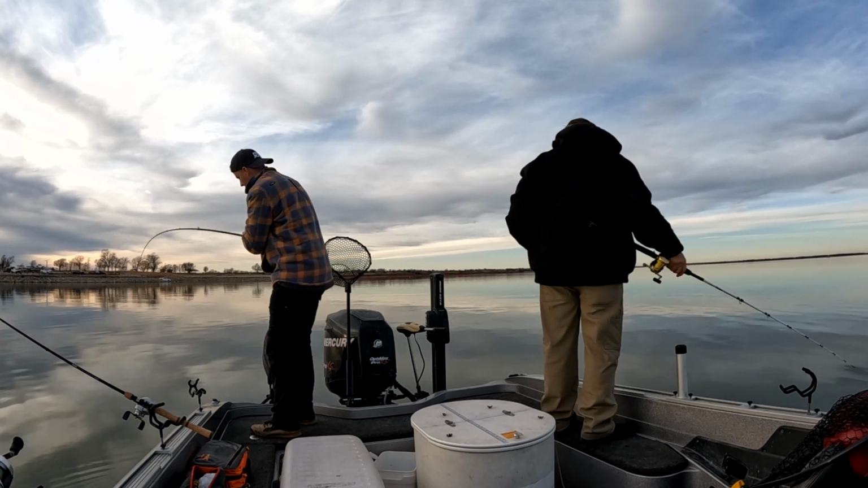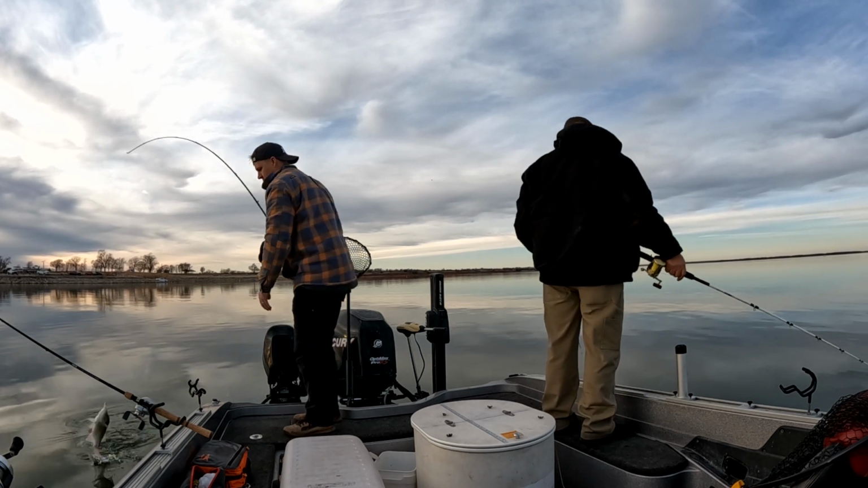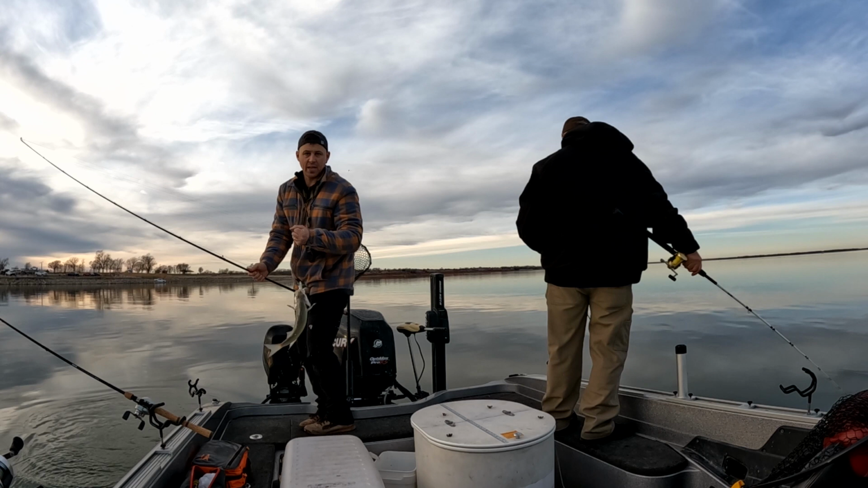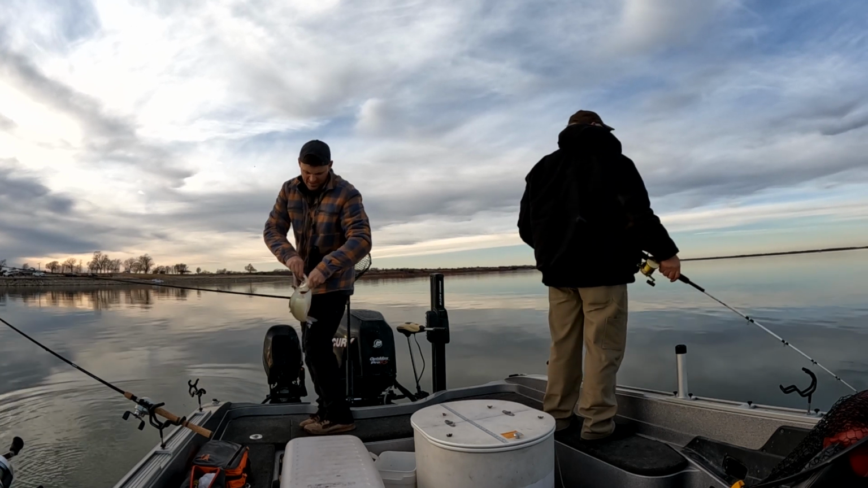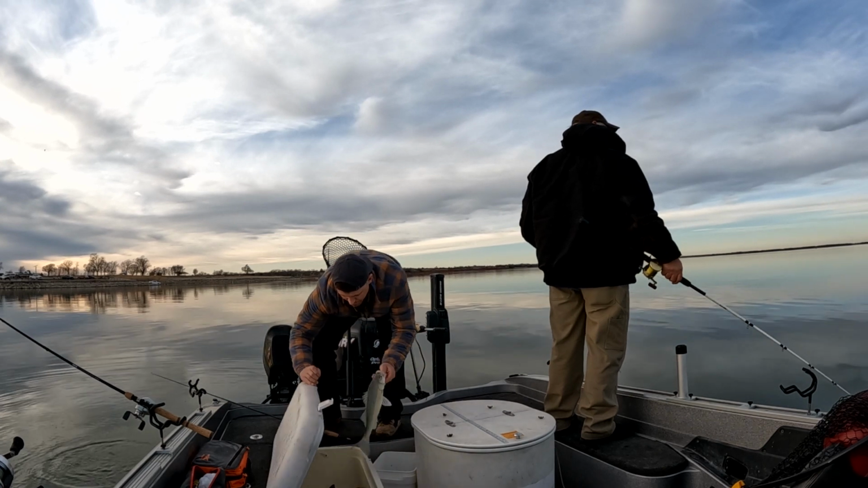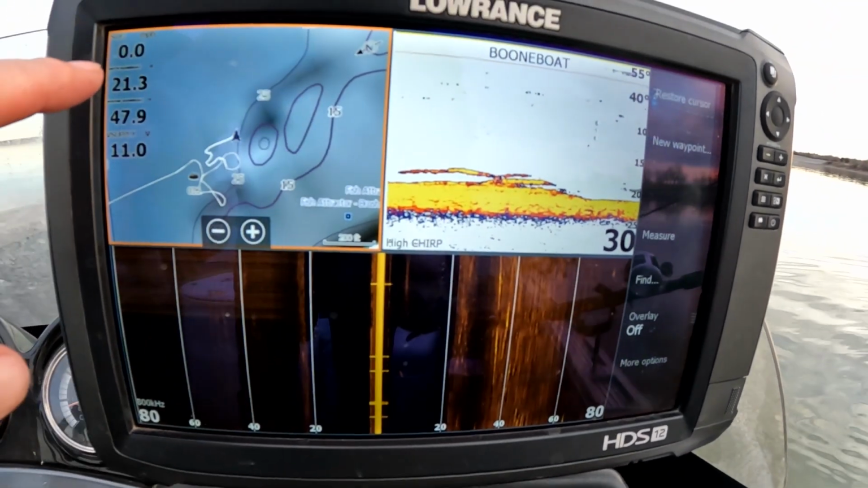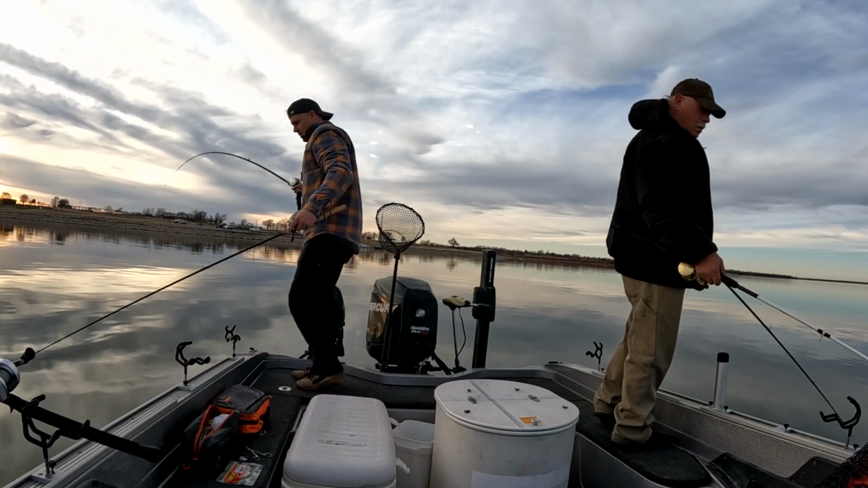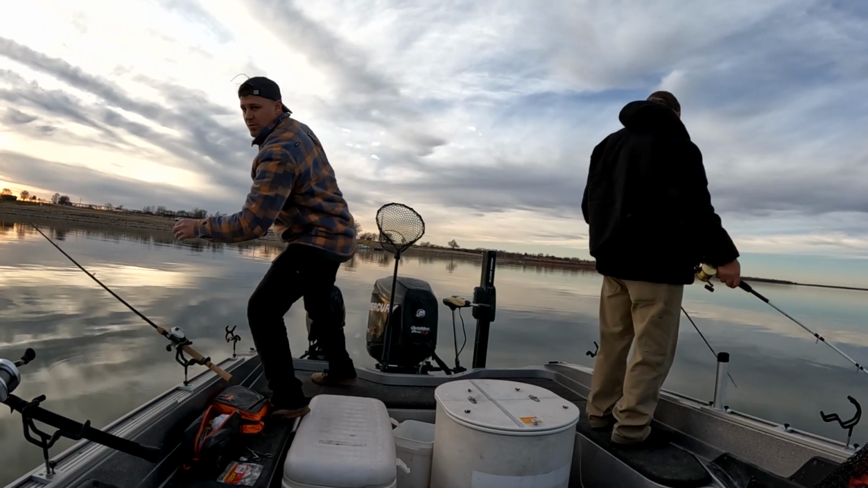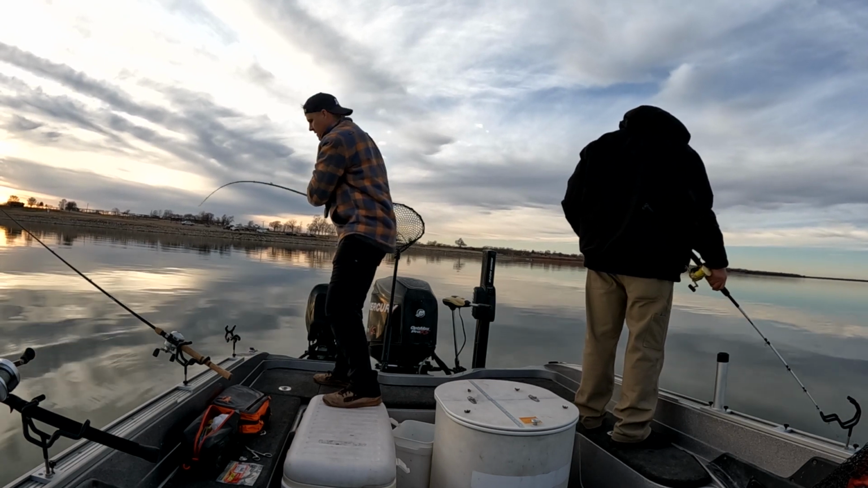Now they're stacking. So we stopped moving, guys, and we spot locked, and now they're stacking underneath us. See how they're stacking underneath us just like that? We got the thumper going in about 21 feet of water here. There we go, same thing. Same fluke, guys. They're not hitting any other plastics except these flukes with the chartreuse tail.